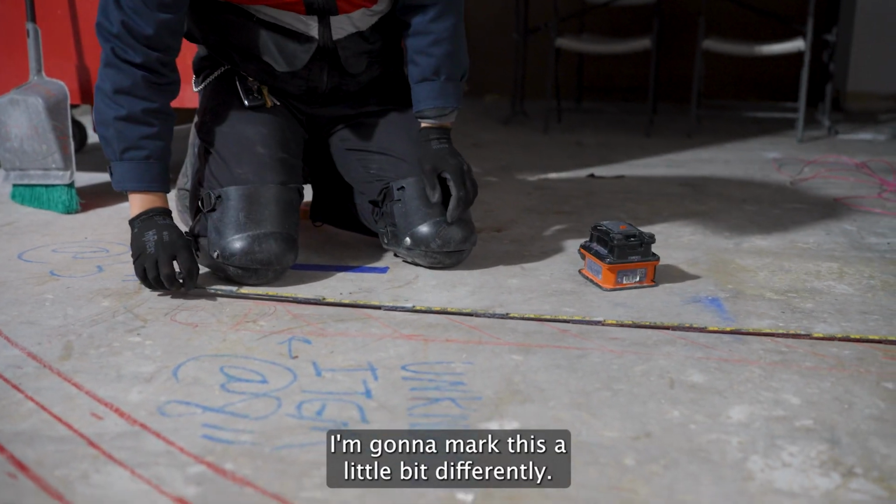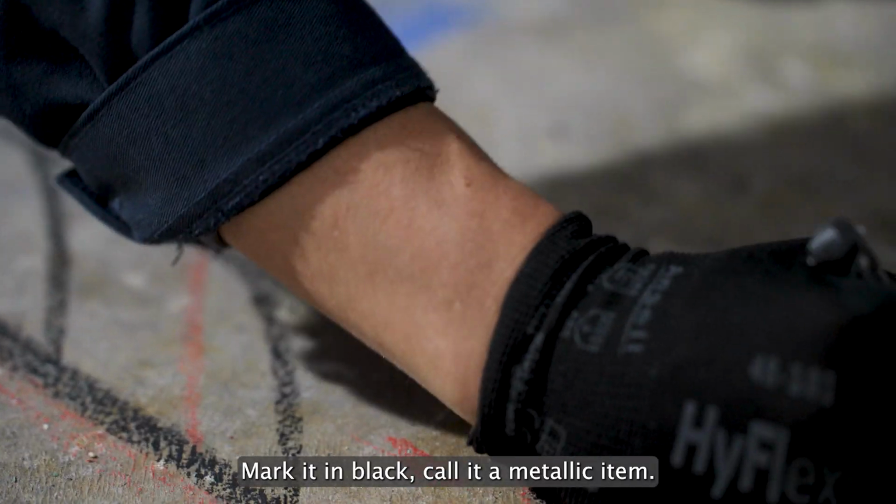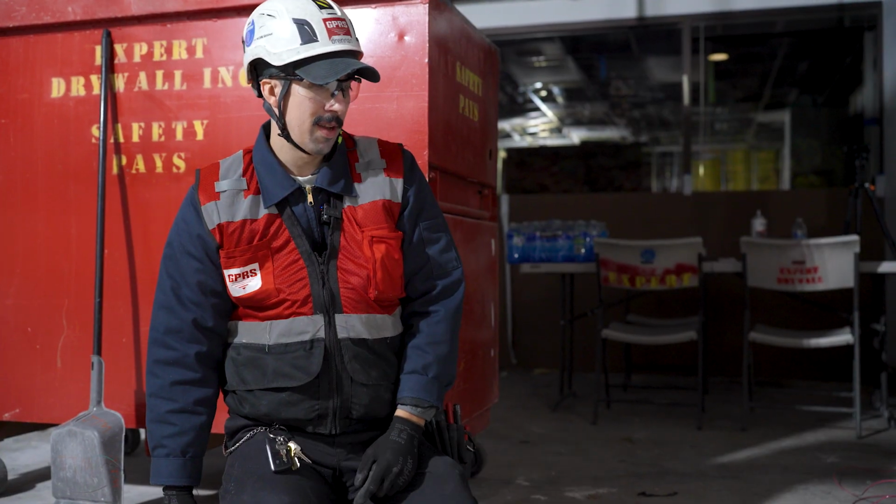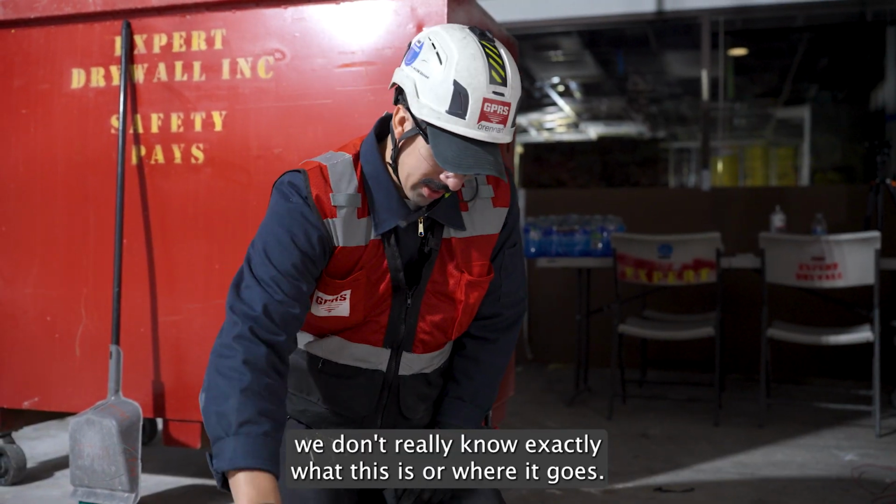I'm gonna mark this a little bit differently. Mark it in black, call it a metallic item. I can point out kind of what I see feeding that chase, but other than that, we don't really know exactly what this is or where it goes.